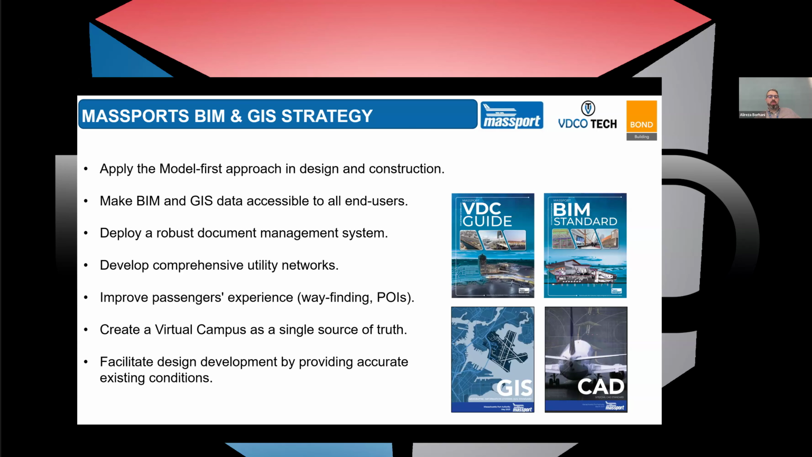We also want to develop a comprehensive utility network. It's one of our active initiatives in Massport to create a robust network for the gas and water utilities. Those are what we are focused on today, but we want to expand from there and ultimately have a comprehensive network of utilities and infrastructure that we have specifically in Logan International Airport.